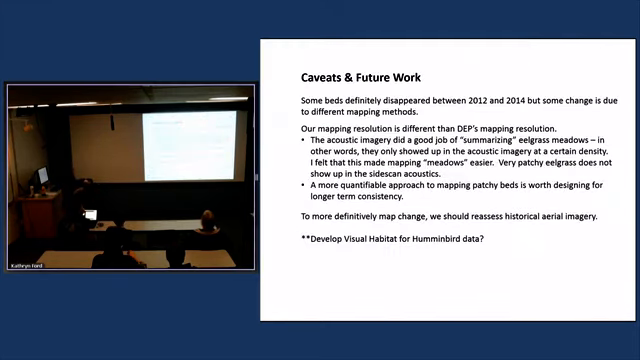All right, so we know that some things definitely disappeared even between 2012 and 2014, but some of our changes are due to different mapping methods, so we need to work on that. Our mapping resolution is a lot different than DEP's mapping resolution. Our interests are a lot finer spatial resolution than theirs. Our acoustic imagery did a good job of summarizing eelgrass meadows. It didn't pick up really patchy eelgrass. It really only picks up patterns from thick eelgrass beds, and that's what we want to see. So we like that. We think it makes it easier to identify these meadows and deal with this patchiness issue.